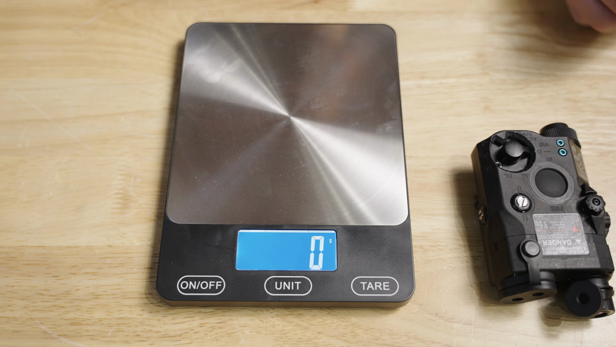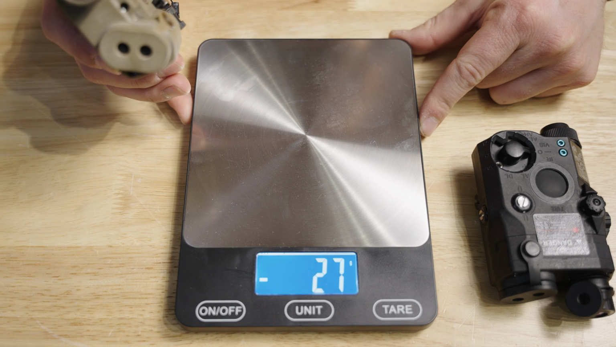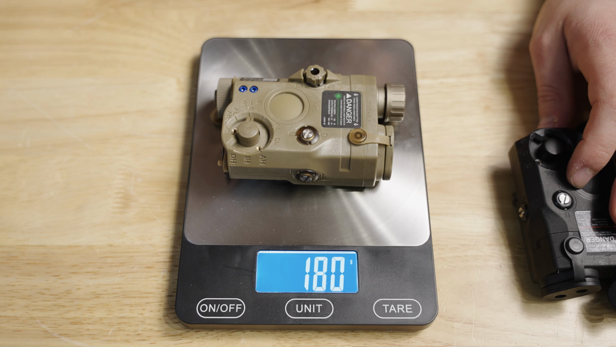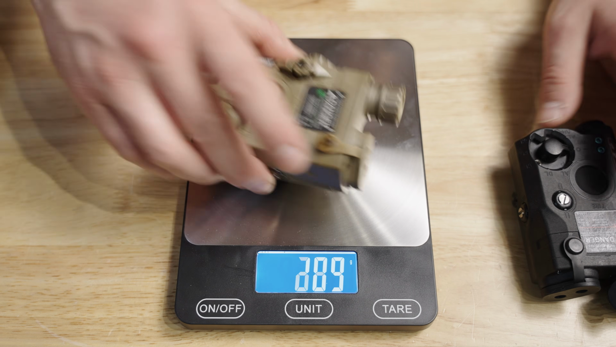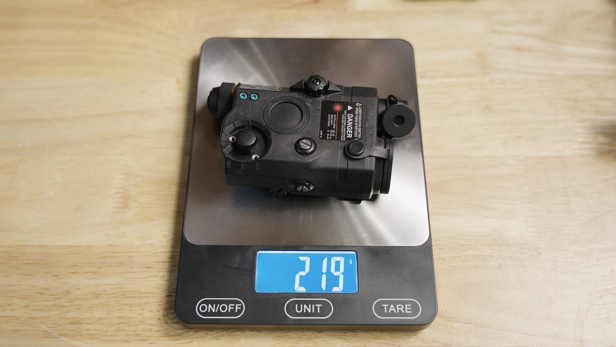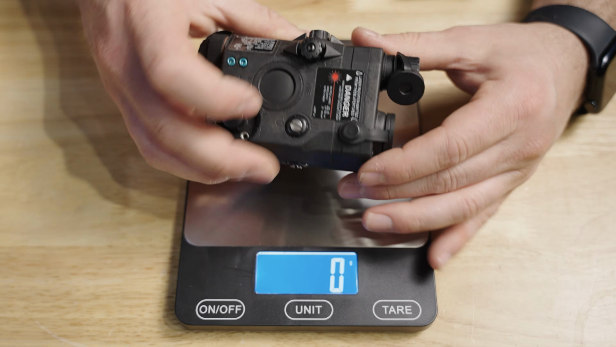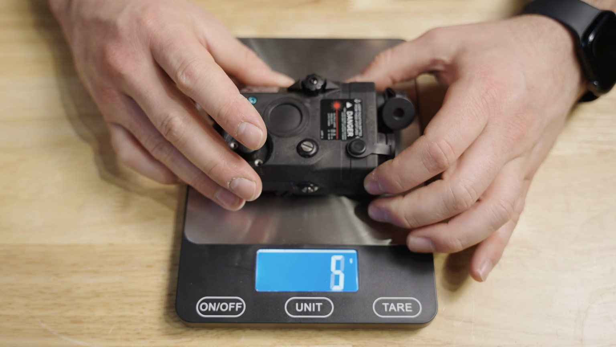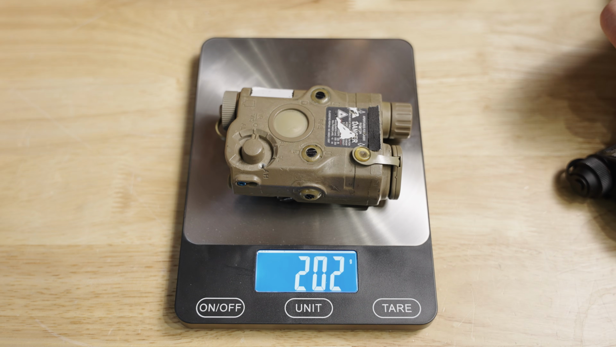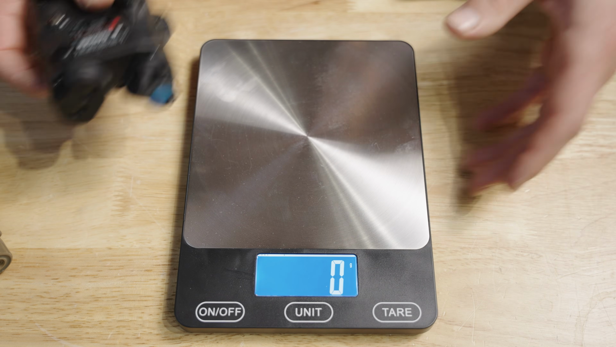First of all, actual PEQ 15s have a polymer housing of sorts. It is composite, and they are mostly air. They're pretty much hollow. Here at only 180 grams is the Somo Gear. Now, when I first picked up the Big PEQ 15 clone, substantially more weight, it felt better in the hand. Even the polymer feels better. Everything about the Big PEQ 15 feels better. So again, 219 grams. The real deal is 202 grams. So kind of in between the two in terms of weight.